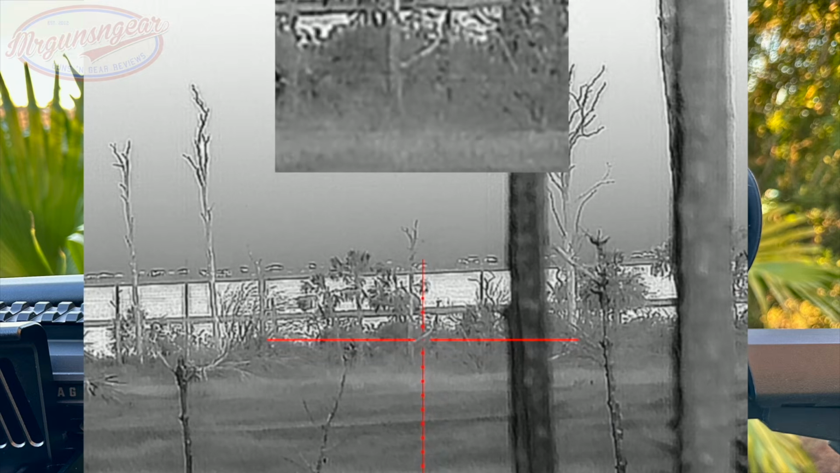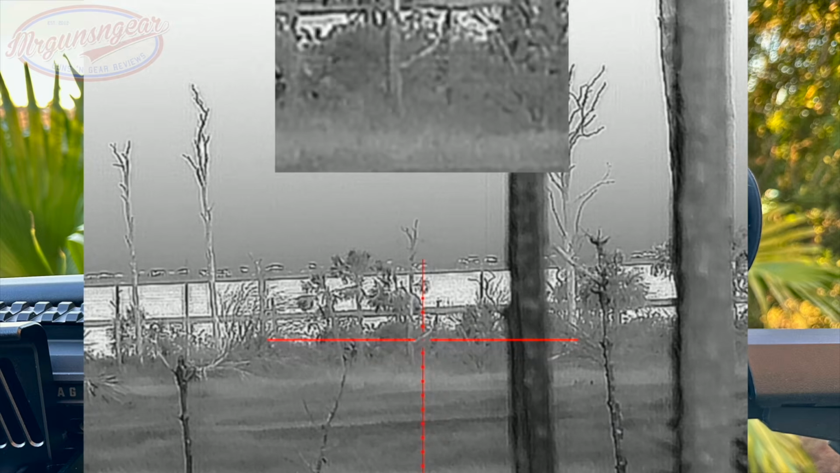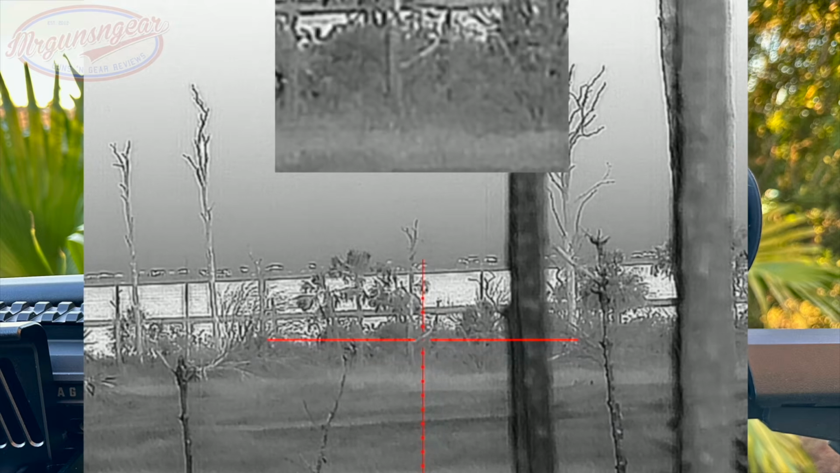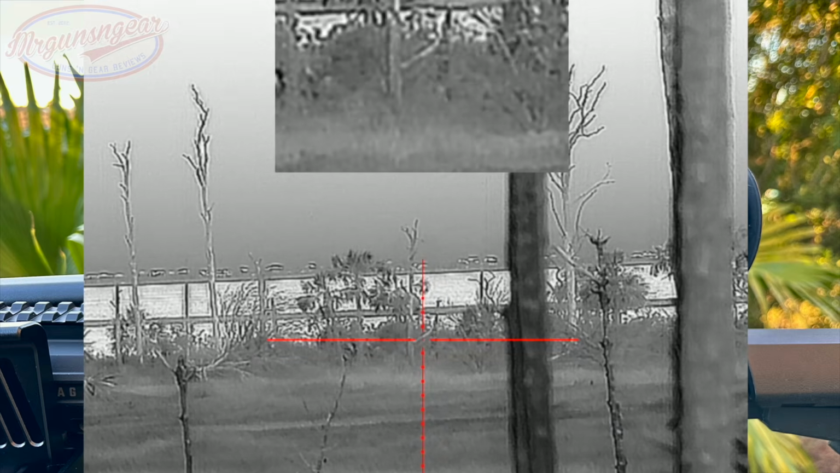Of course, you can remove that picture-in-picture if you want a wider field of view. However, I do like the magnification as well as the wider field of view on the bottom. That's my personal take. That's how I like to run it. But of course, you can set it up however you want to.